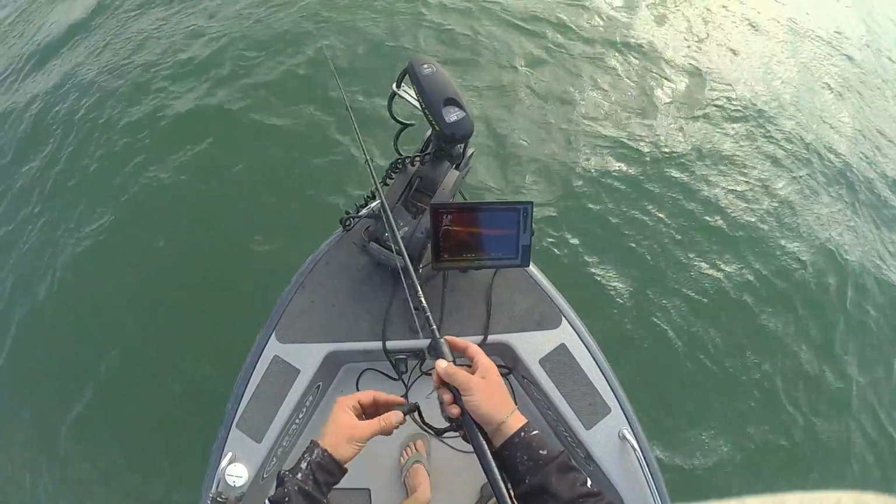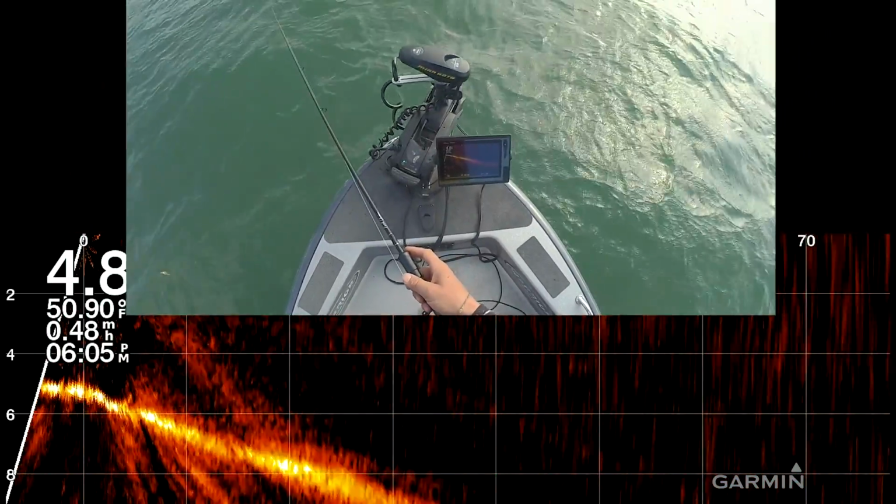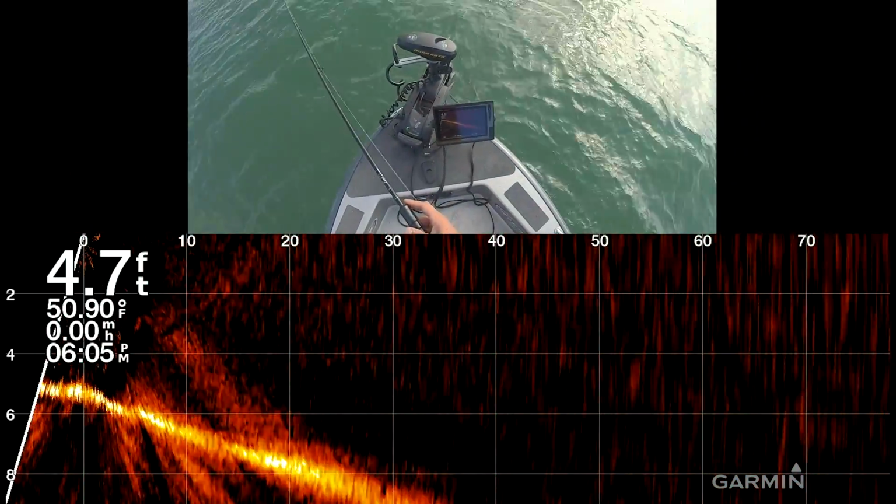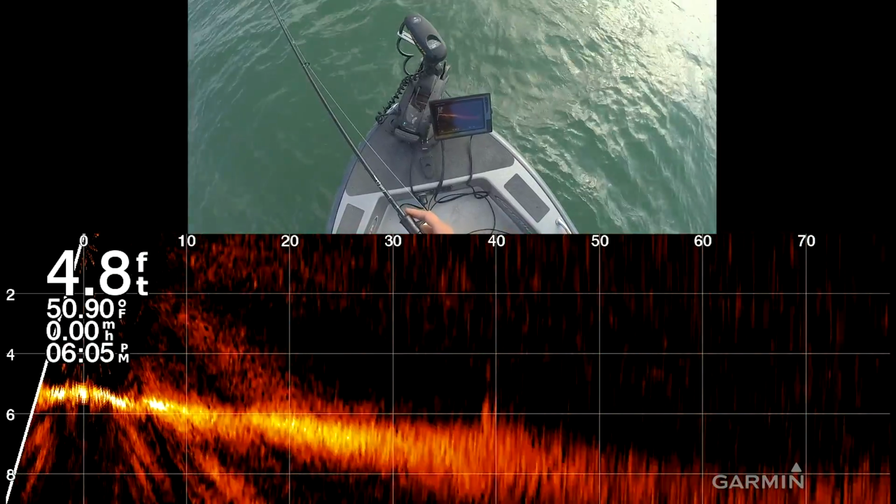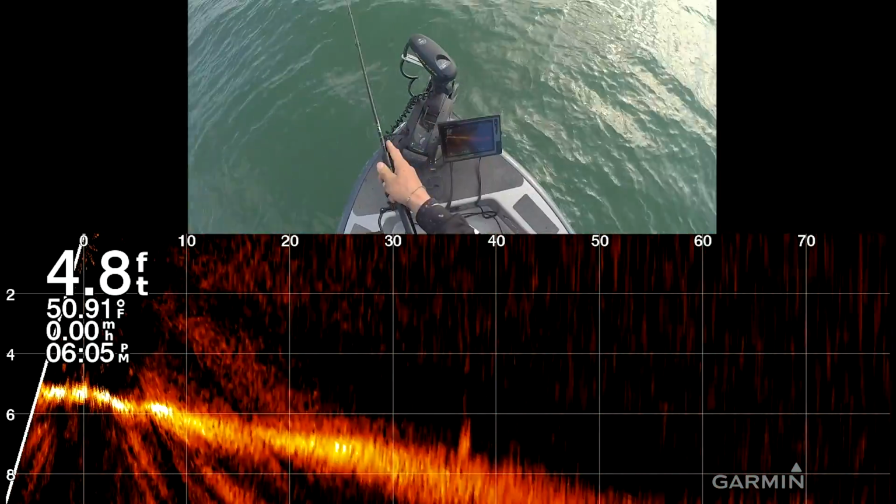Like next time, I guess I should just not worry about the camera. No, you did right. Maybe there are quite a few of them in here. Did you see it on the flash? No, I was just casting the shore. There's one marking out here though.